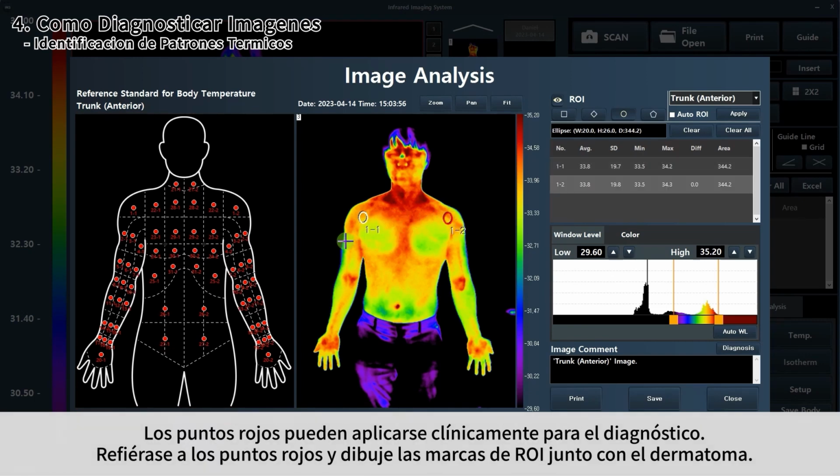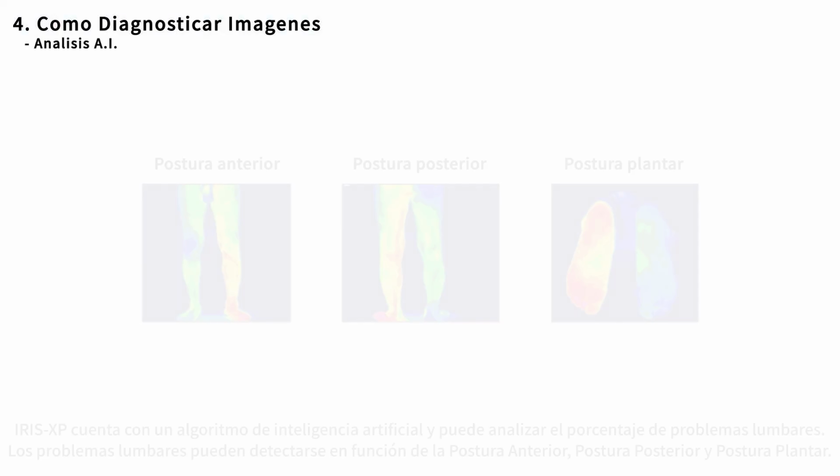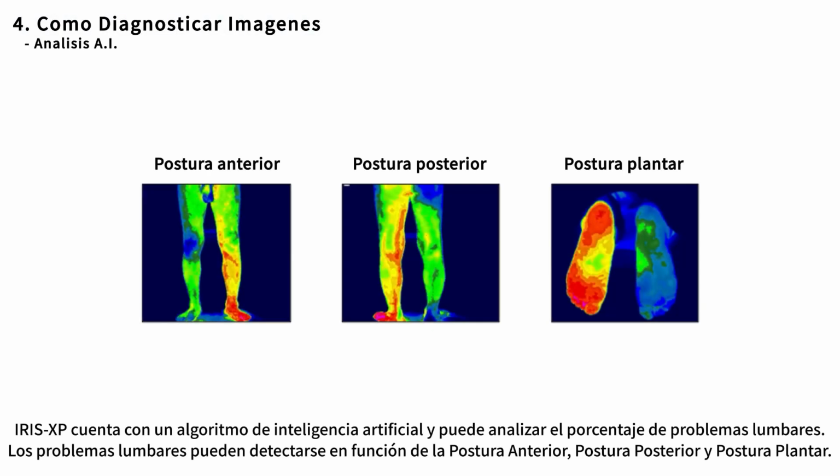Refer to the red dots and draw the ROI marks along with the dermatome. Iris XP comes with AI algorithm and it can analyze the percentage of lumbar issue. Lumbar issue can be detected based on the anterior pose, posterior pose, and plantar pose.